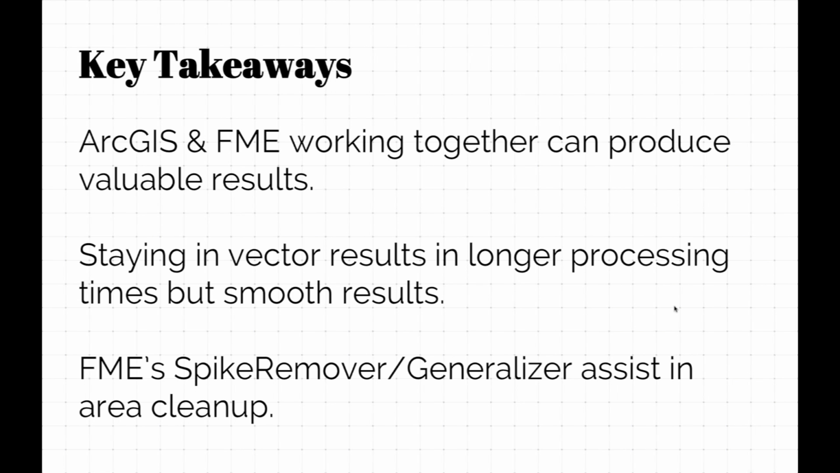Staying in vector, which they did in this case, they never actually went to raster. They did the whole thing in vector land, points shrinking around it, which results in longer processing but no little jaggies. You don't have any pixelated look, so you get nice looks there. The tools inside FME to be aware of are the spike remover, and we have quite a lot of options in our generalizer that can be used to smooth and add a more natural look to the polygons. Usually we use a chain of generalizers. One would simplify, another would smooth, a third would make some other tricks.